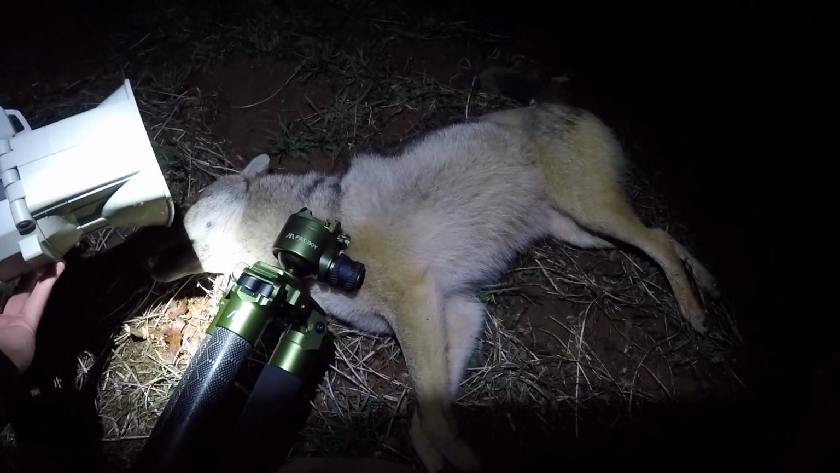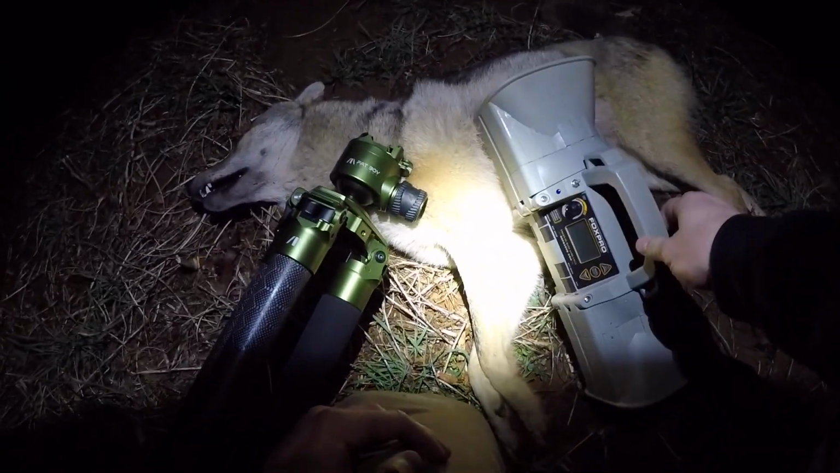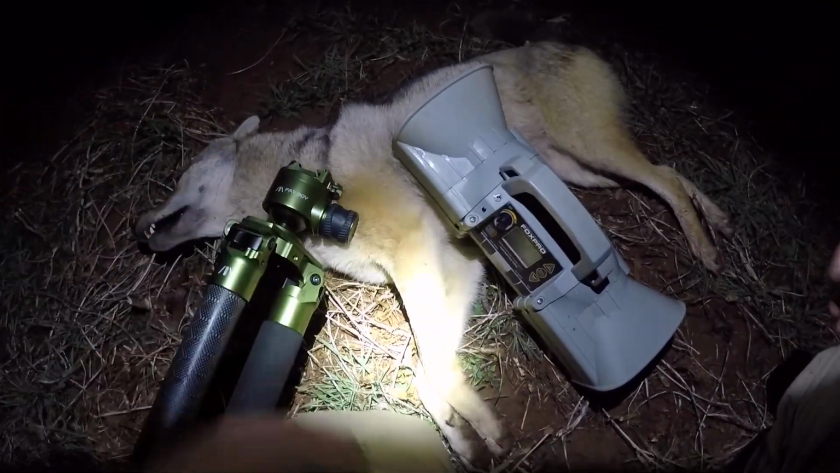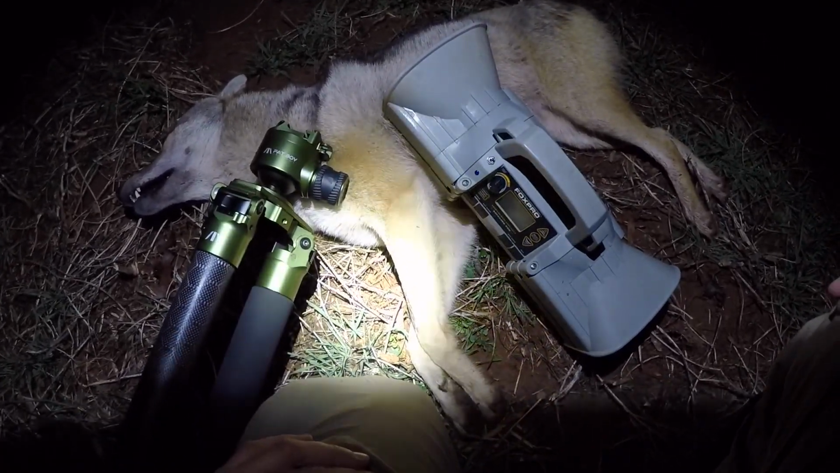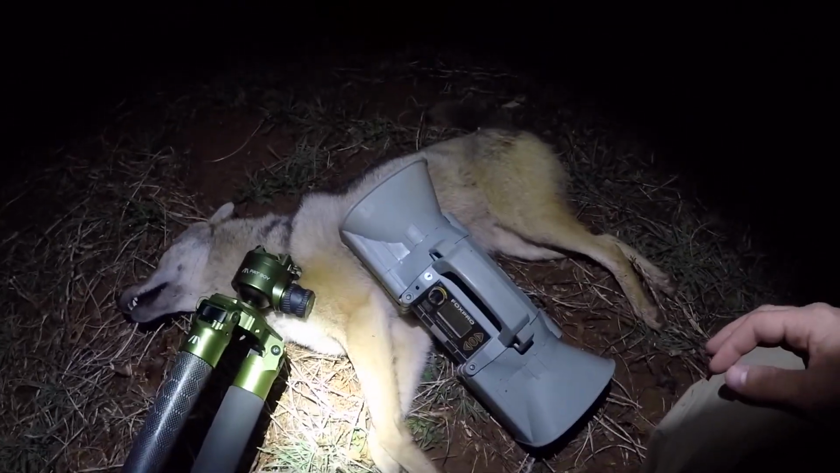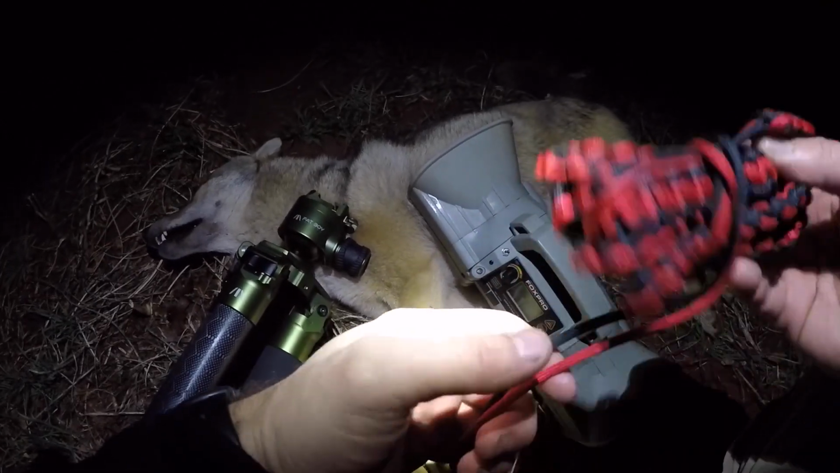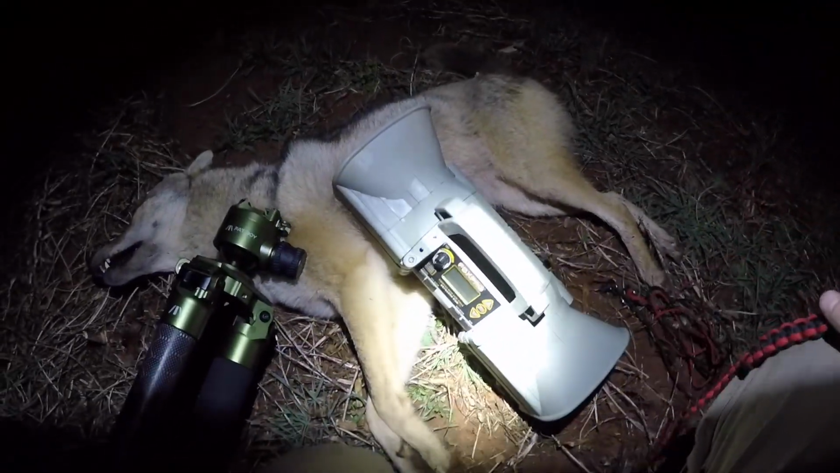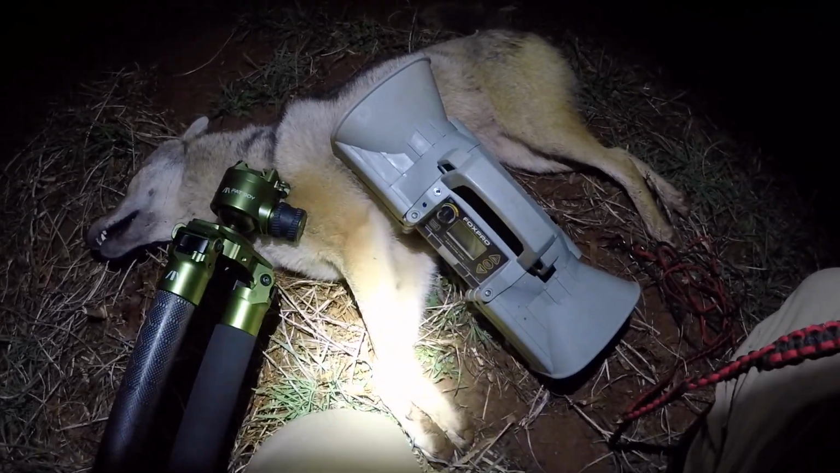But right there you go, guys. Fat boy tripod, X-Wave, dead coyote, MFK sounds. Pressure dog, ain't no telling what all sounds this dog right here has heard this year. But let's get him drug out of here. We got a little bit of a walk. Thank goodness I've got the old yoke rope right here, so I can drag him out of here pretty easy. Got to cross a creek and a couple barbed wire fences, a couple other things. So let's get started dragging. I'll see you guys at the truck. We'll get the big camera on him and better audio, better film.